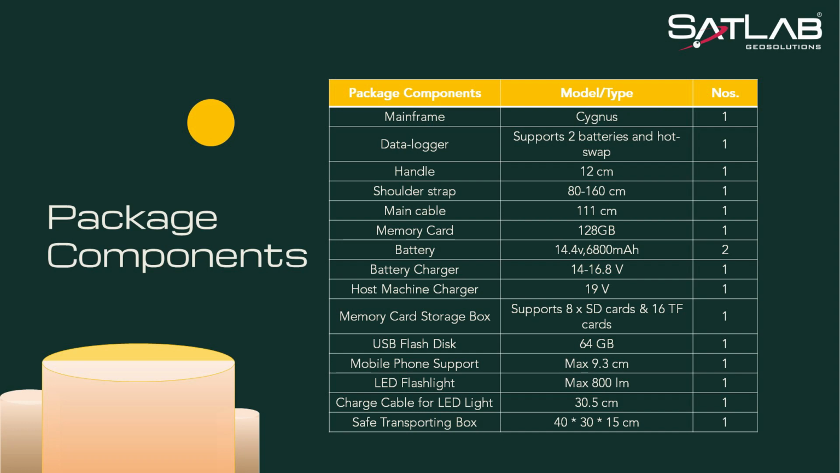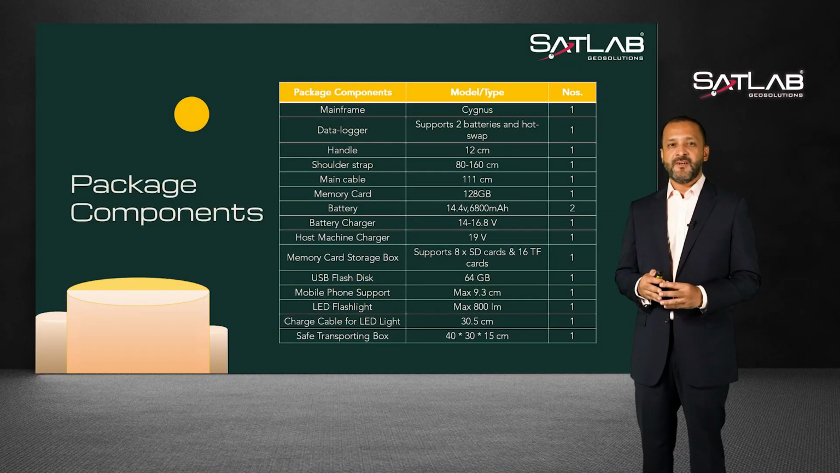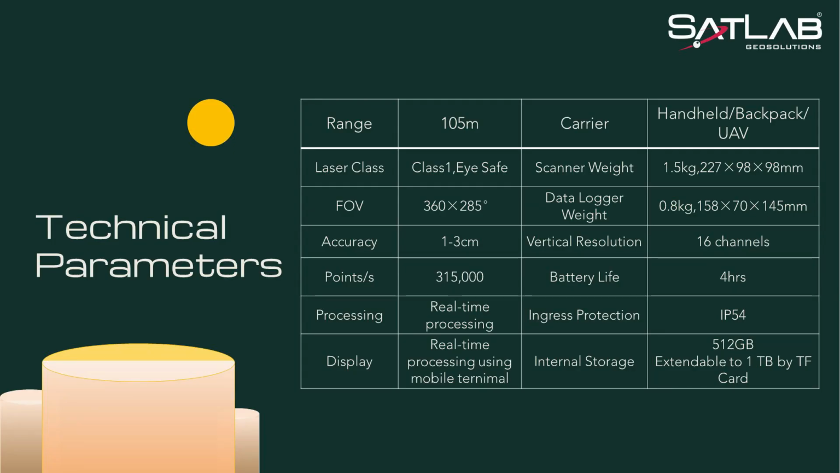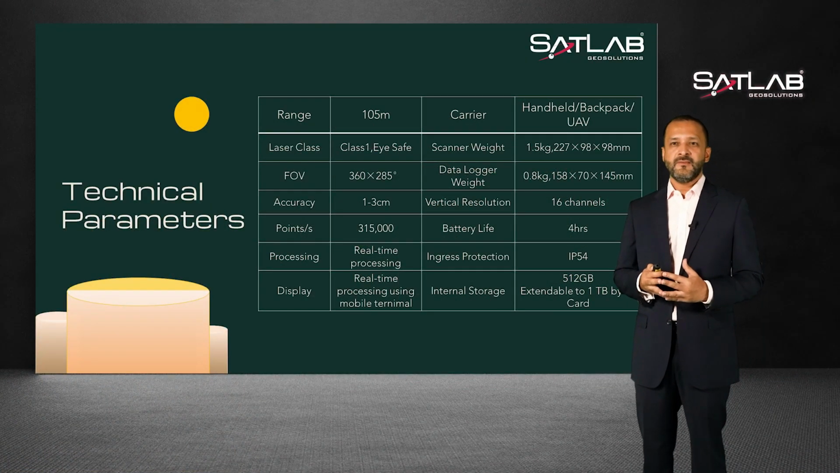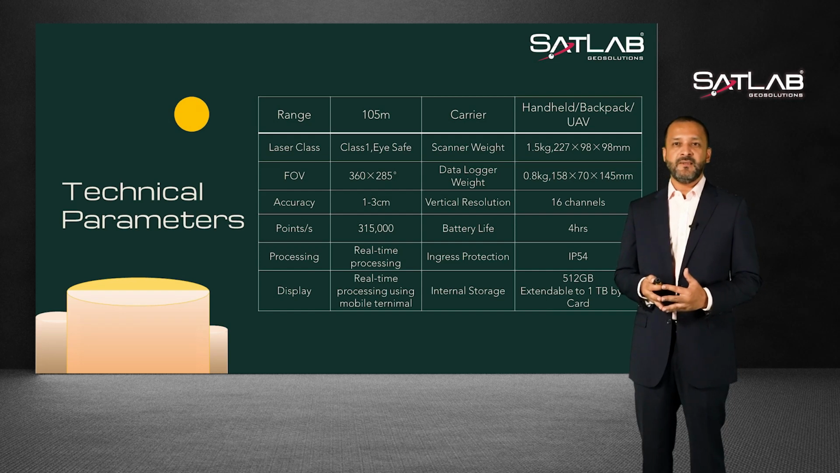Just to brush over a few technical specifications of our Cygnus. It has a range of 105 meters in all directions, 4-hour battery life, lightweight at only 2.3 kilograms combined of both the data logger and the handheld collector, making it ideal for UAVs and especially easy for carrying for longer durations. A 1.3 centimeter accuracy. Yes, it is possible to get better accuracy. However, it all depends on how the data is captured and processed. Internal memory of 512 GB and expandable to 1 terabyte.